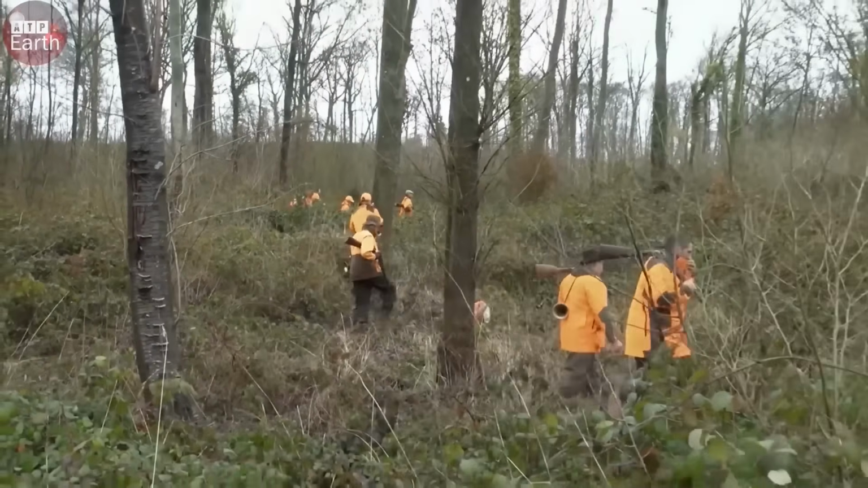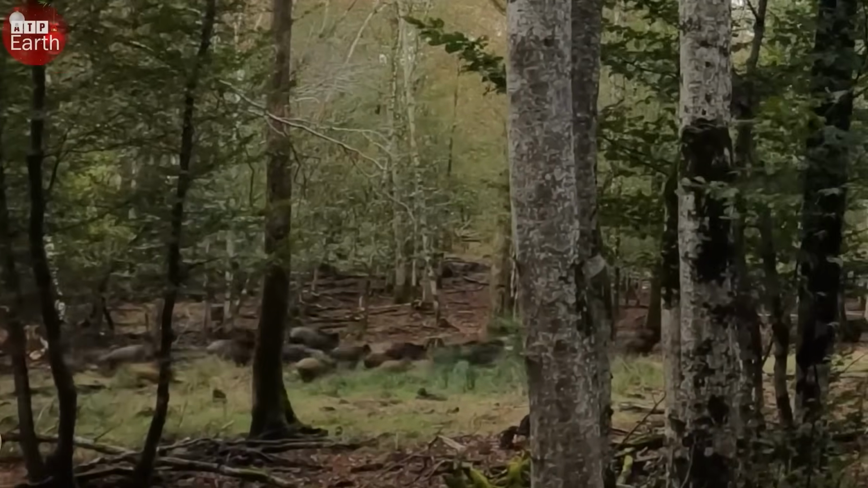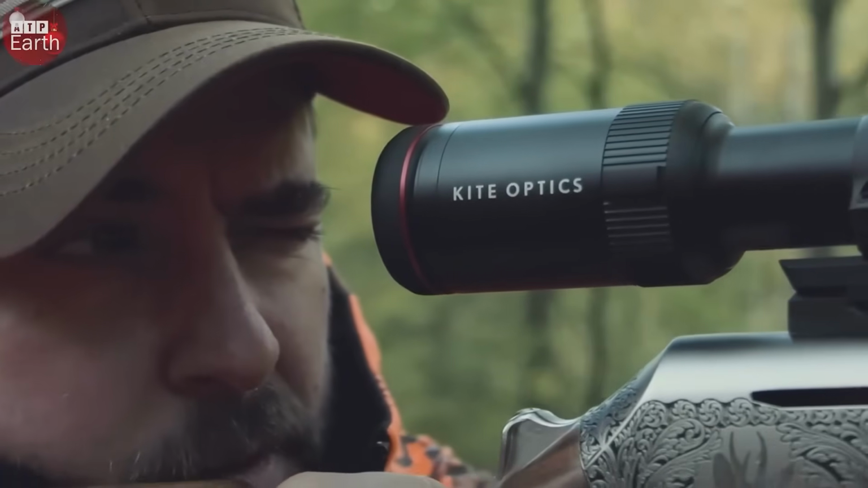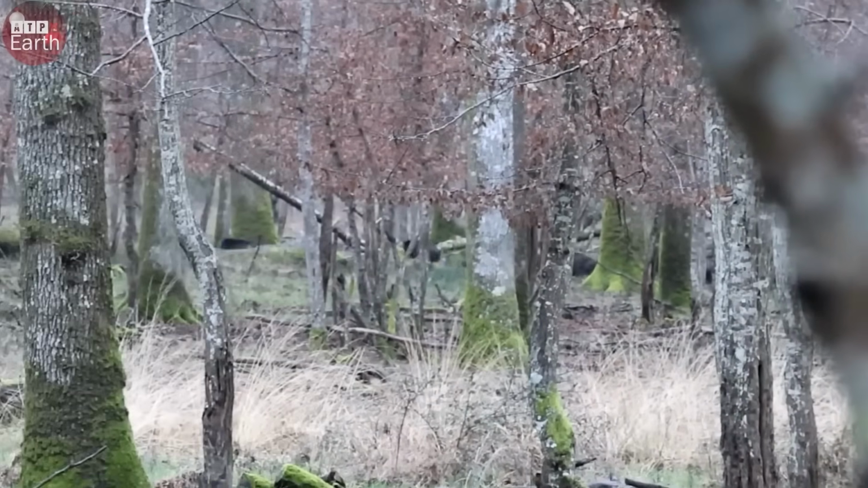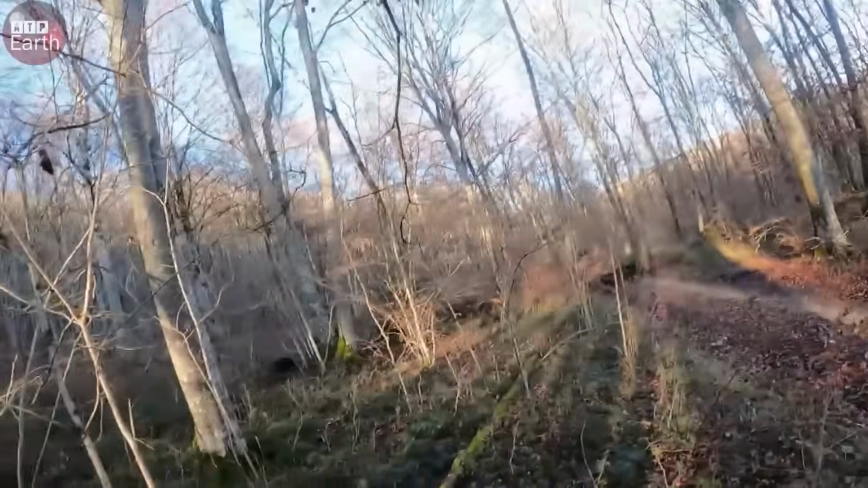Around 6:40 a.m., just as we arrived at our rendezvous point, I noticed slight movement in the brush roughly 70 meters ahead. Looking through the scope, a massive herd of wild boars came into view, leaving us all stunned. I held my position, letting them move closer. When they were just 40 meters away, I pulled the trigger.